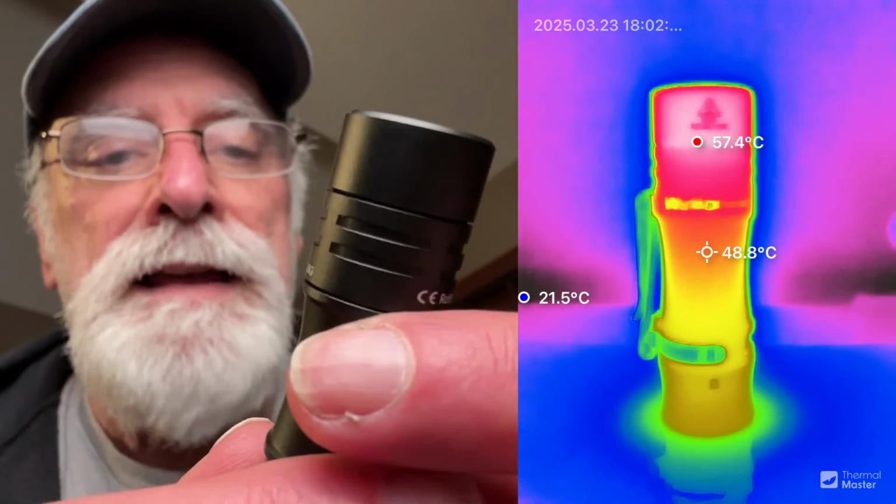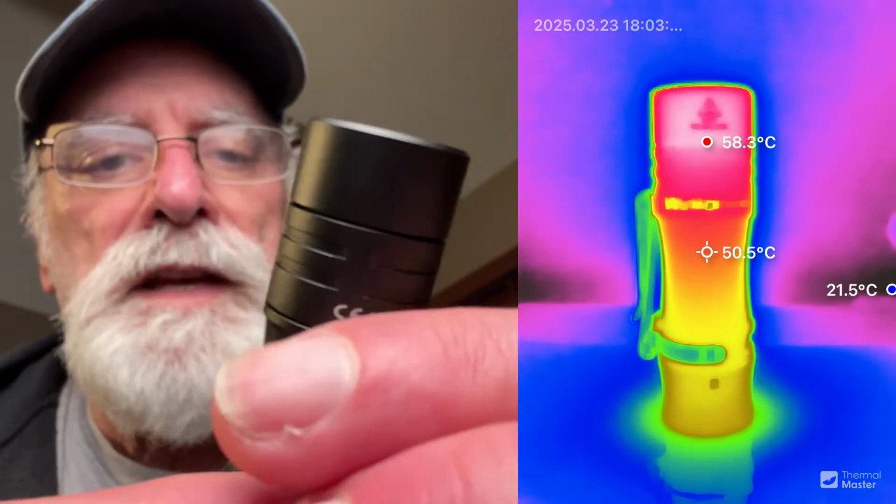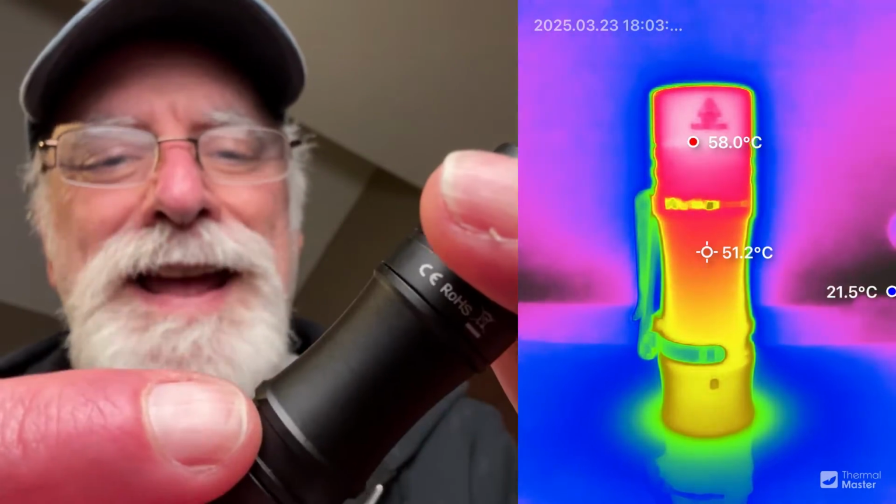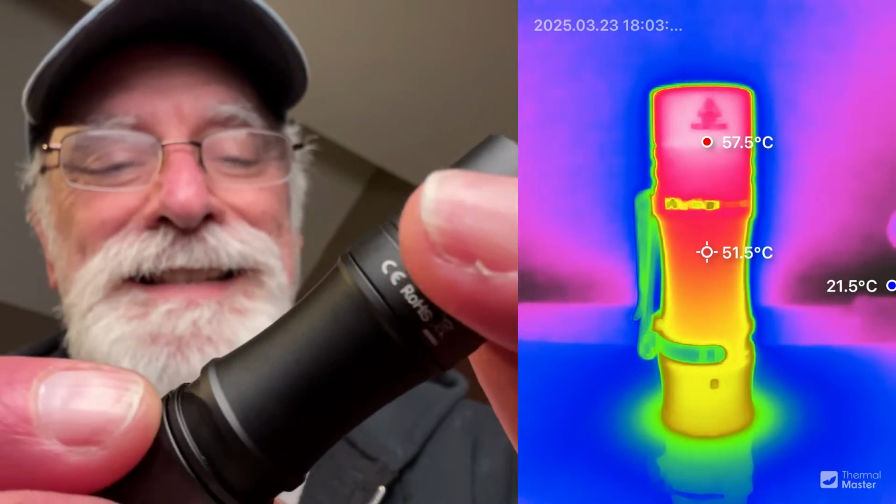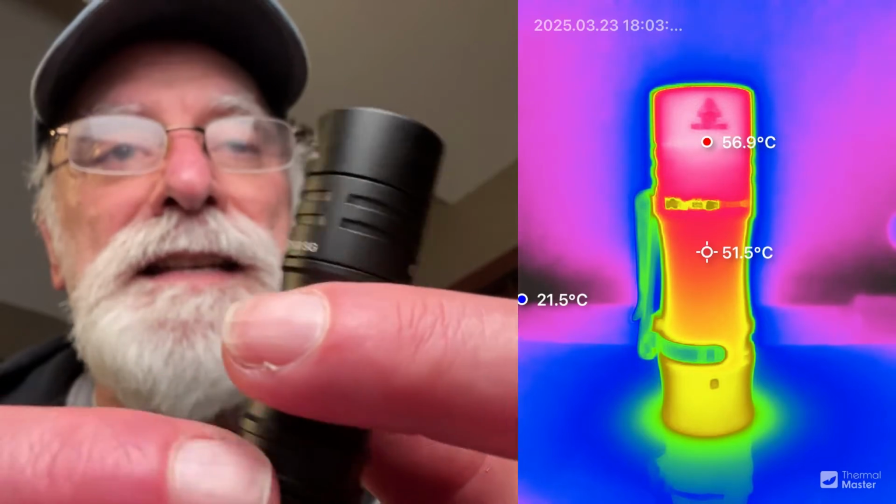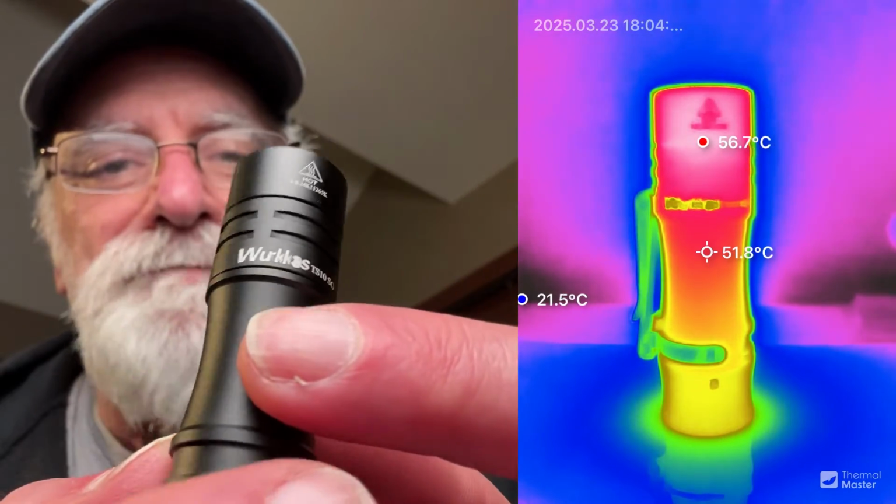It did throttle back after it hit those temperatures, so that feature is working, but it is definitely up in that space that's very intensely hot. I would be really careful about that. This is the highest temperature I've seen on any flashlight, frankly. So this is pretty strong. Anyway, on to the next video.